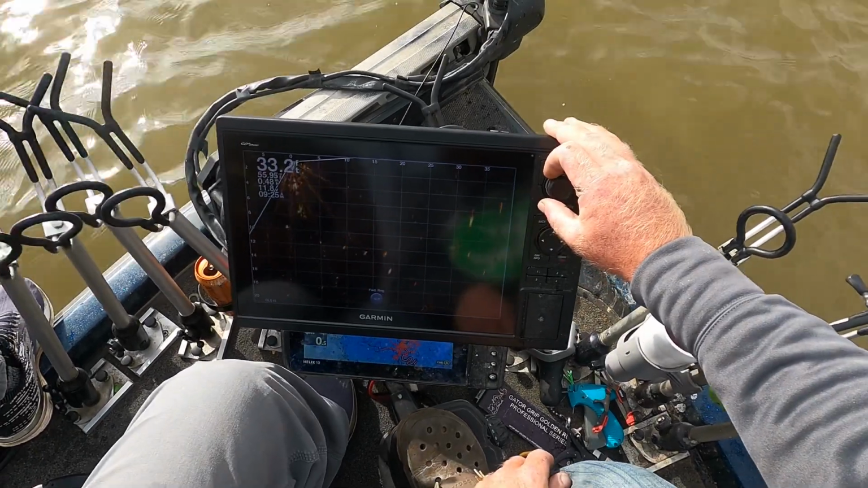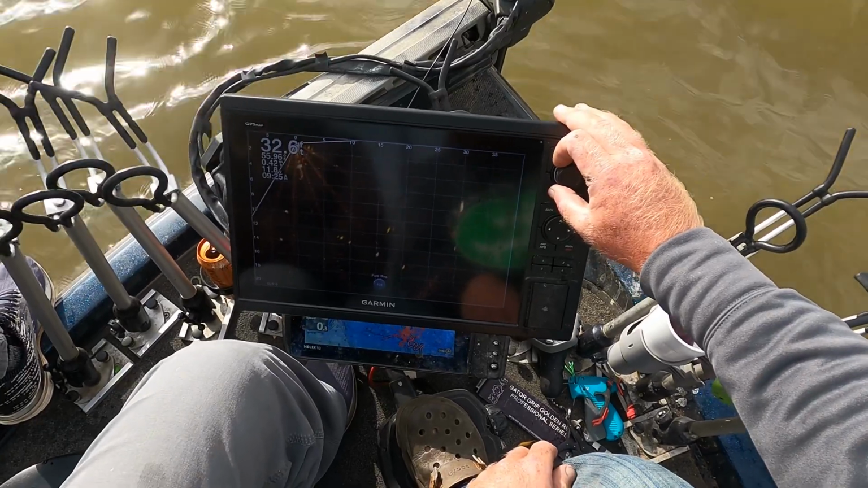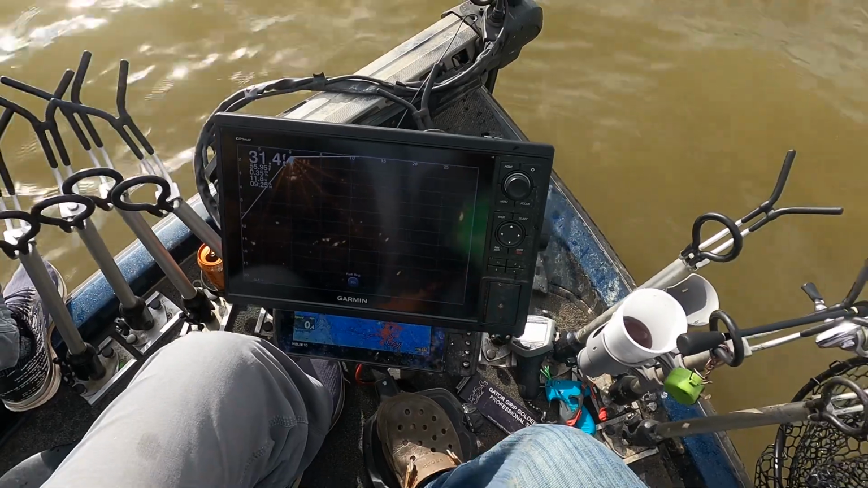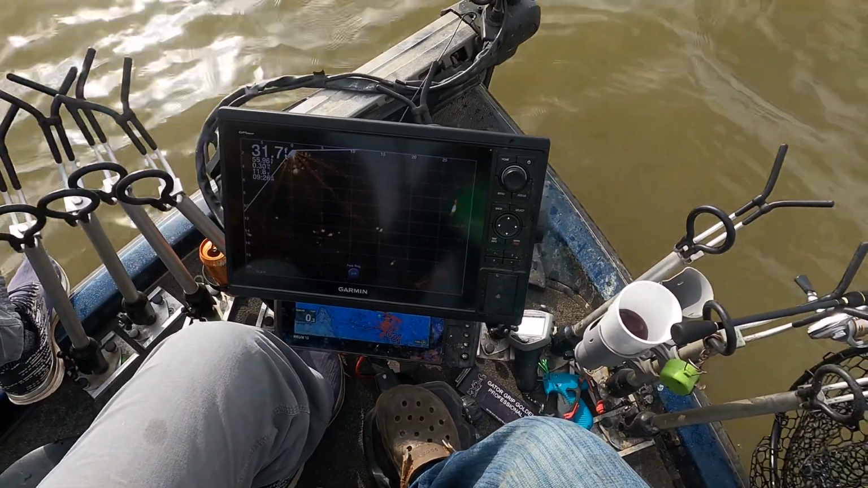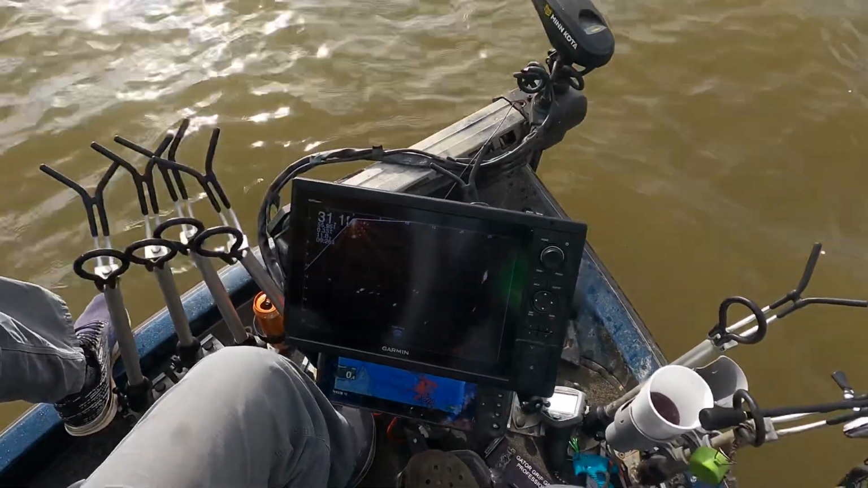This fish here is not that big, but he looks big compared to how I was running the depth setting. He looks like those bigger ones that we got. You get him inside 30. 25 is kind of the magic number.